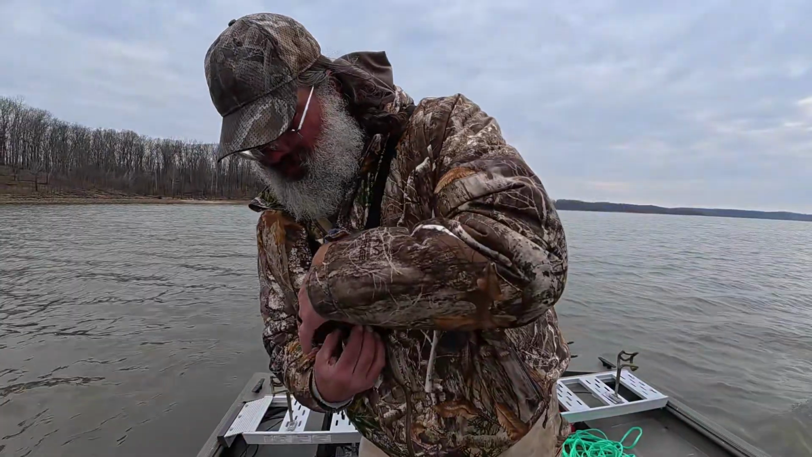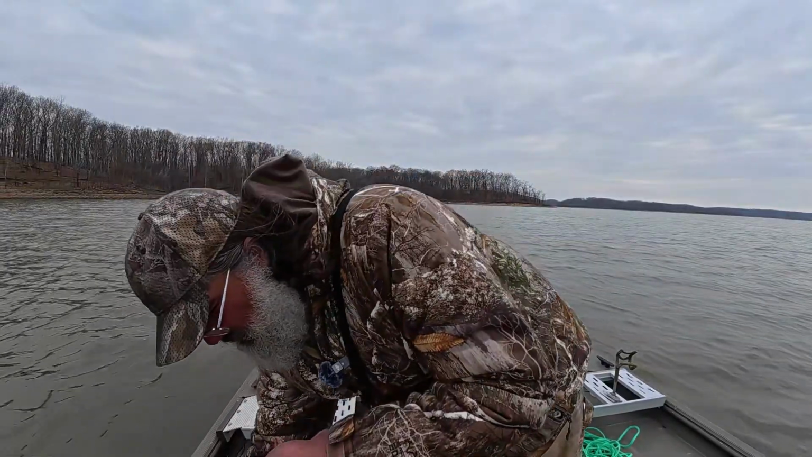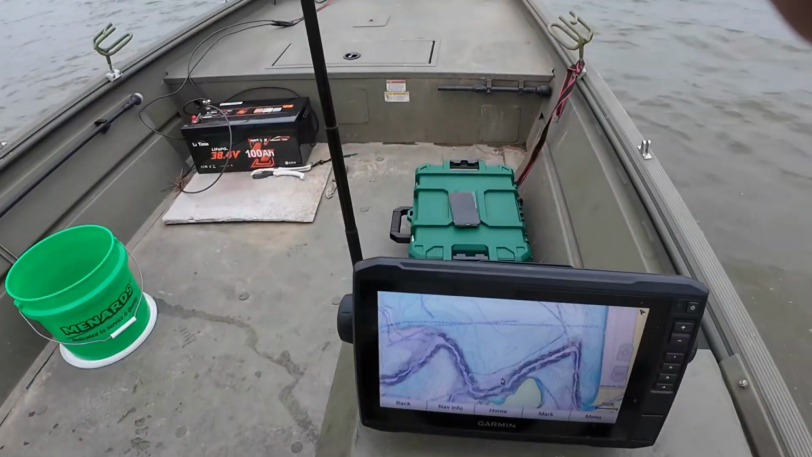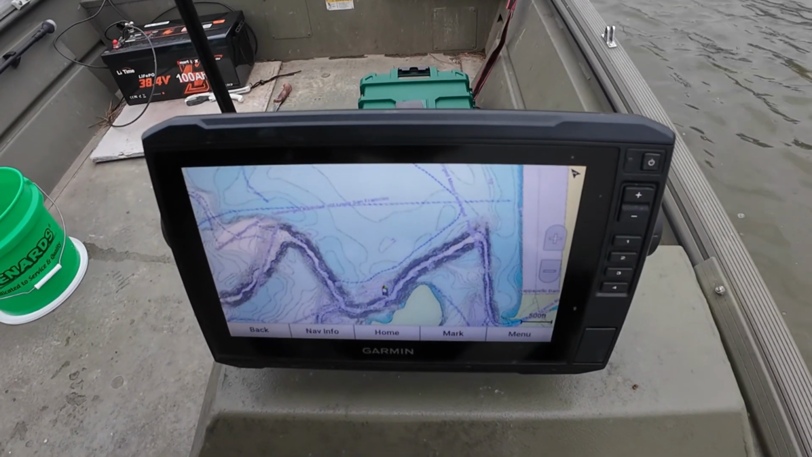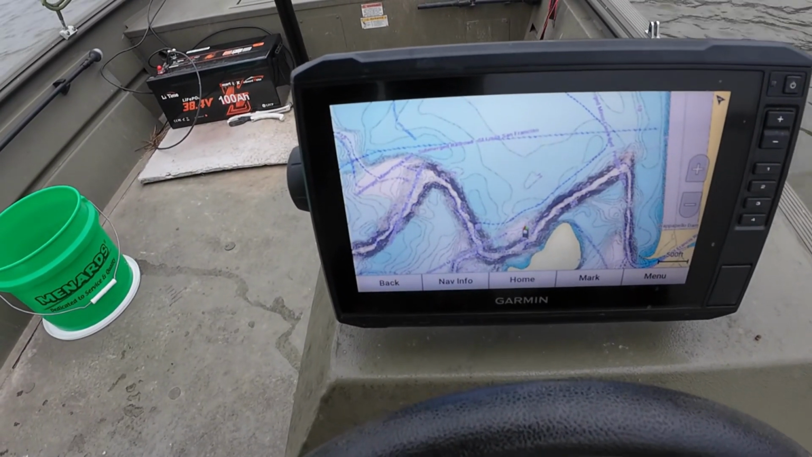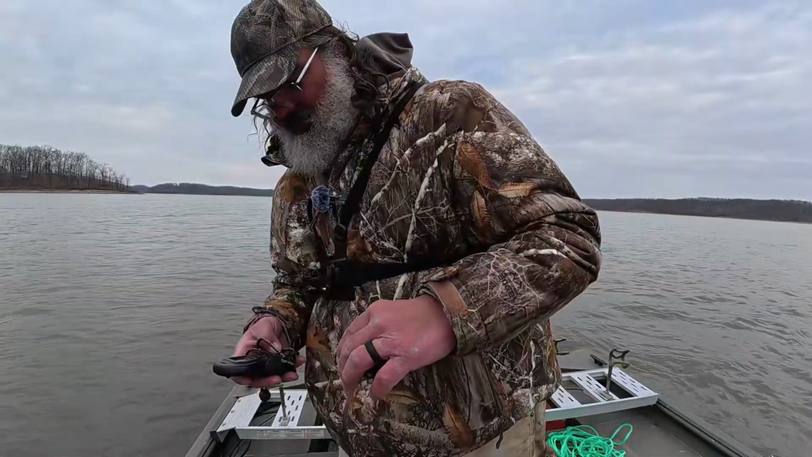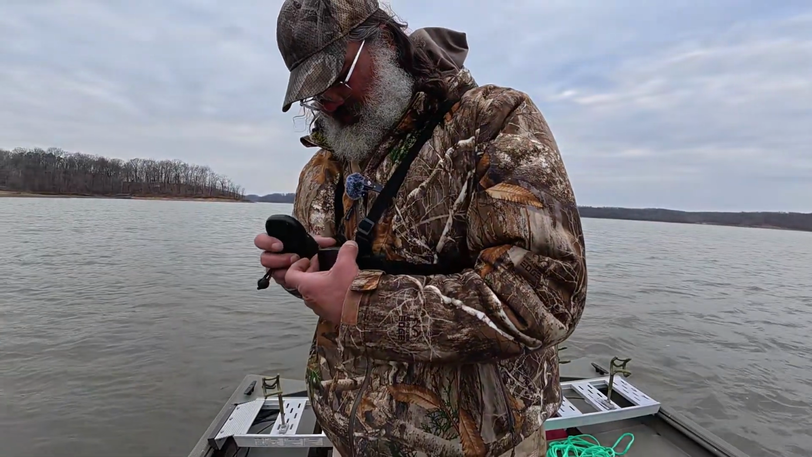So I'm gonna put this back over into that, and we're way off kilter, so I'm gonna hook right, get back into them shad. See, we're at 8 foot, we need to be where it gets deeper.